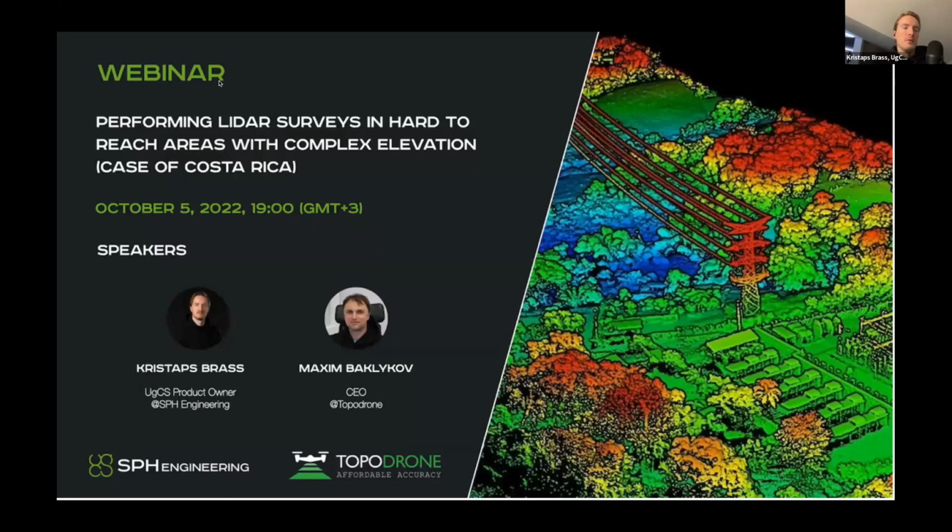The title of this webinar is Performing LiDAR Surveys in Hard to Reach Areas with Complex Elevation, where in more detail, we'll also look at the case of Costa Rica.